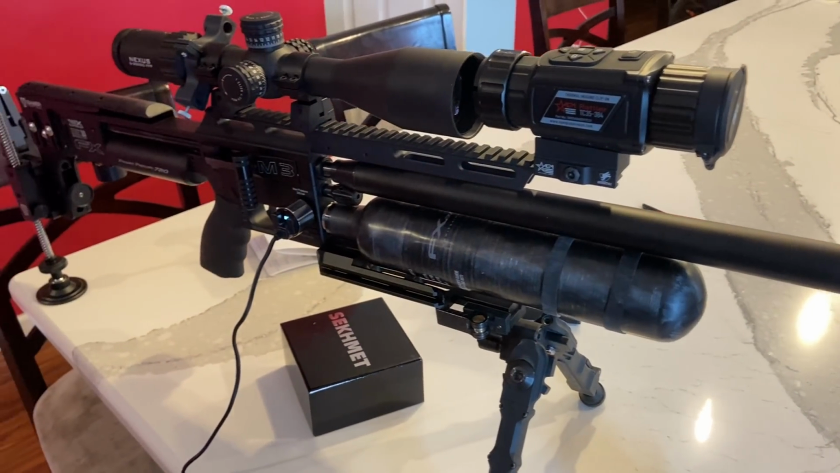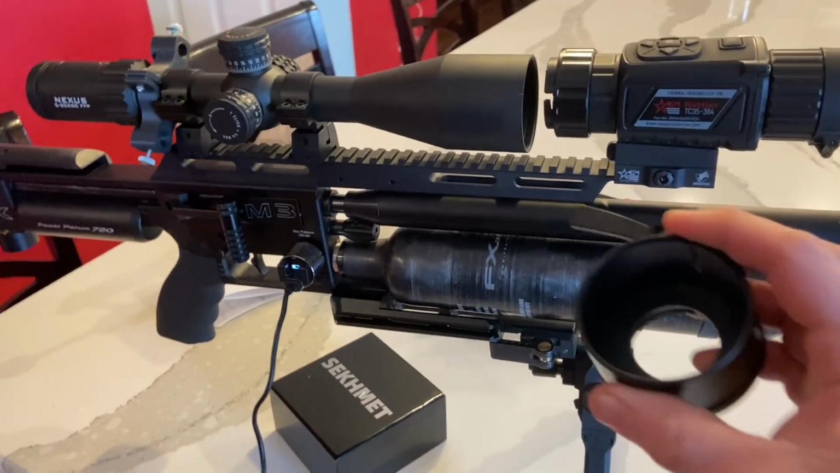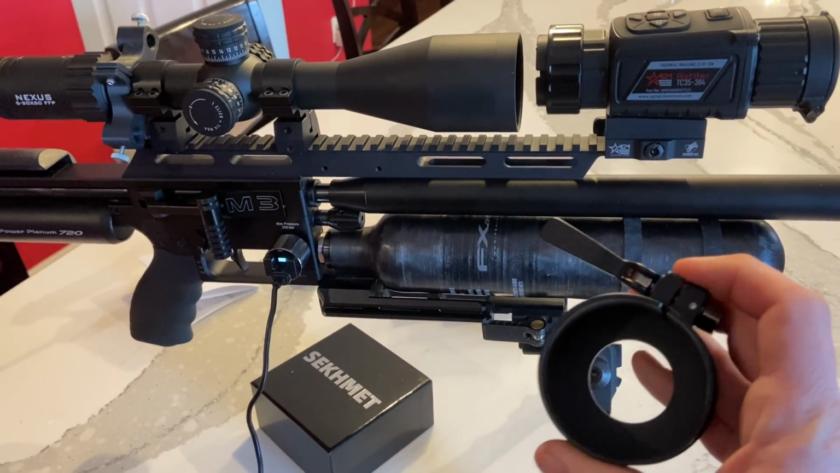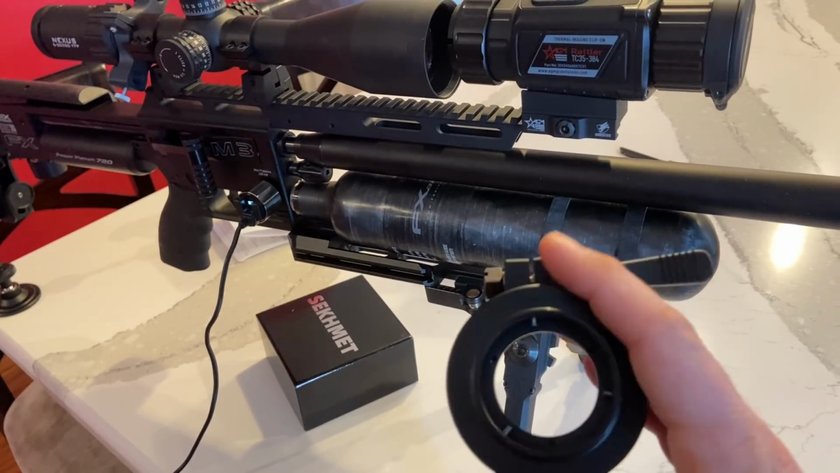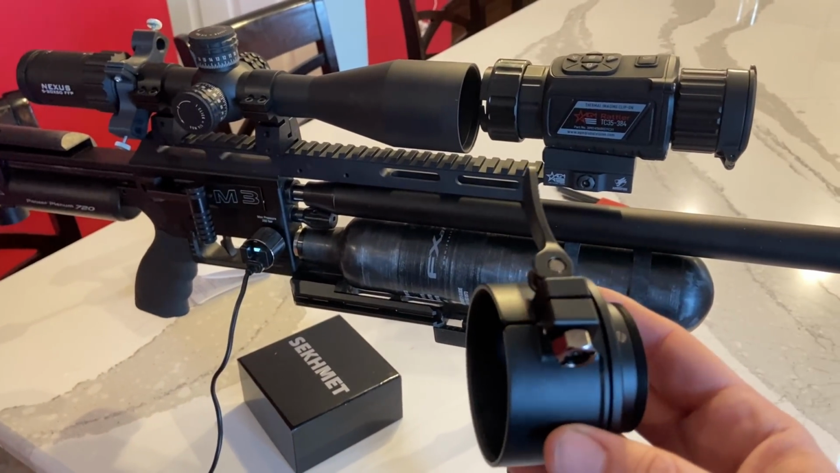It does attach in another way too. You can actually clip on to the scope with this adapter, and it works very well. I've actually gone between a couple rifles with it. Seems pretty consistent. Throw this bad boy on here, and we'll play with that configuration.